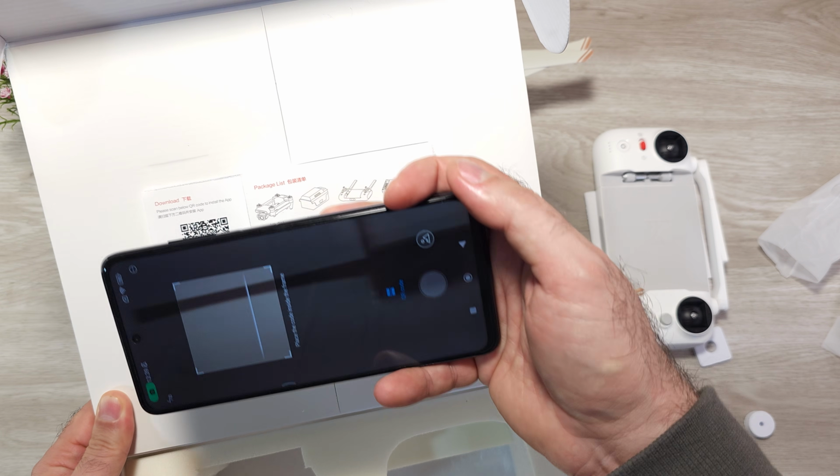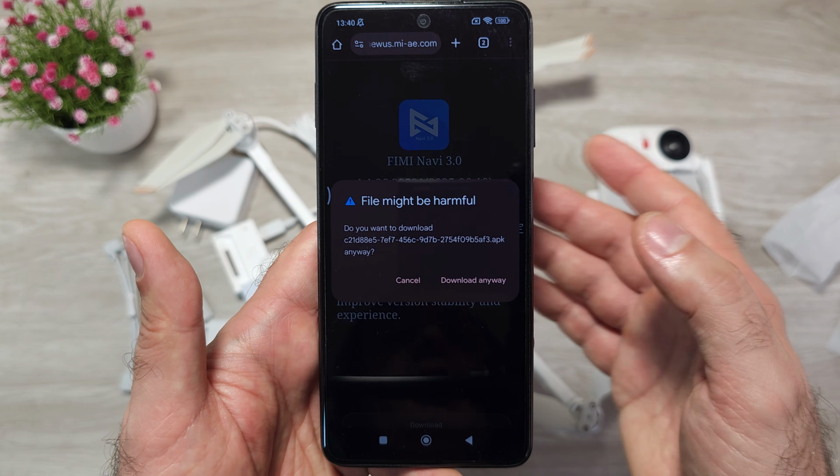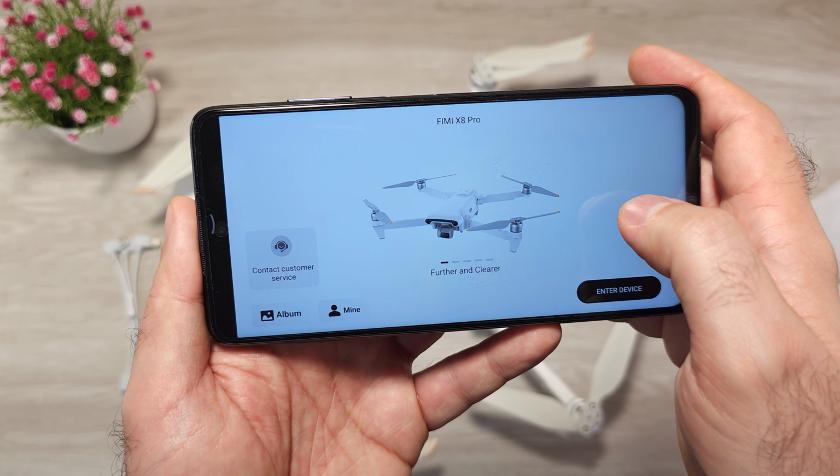Downloading the app is very simple. All you have to do is just scan the barcode inside the box. Ignore the warning that the file might be harmful, because that's just because it's not a Google Play Store app. In the app you can select your model.